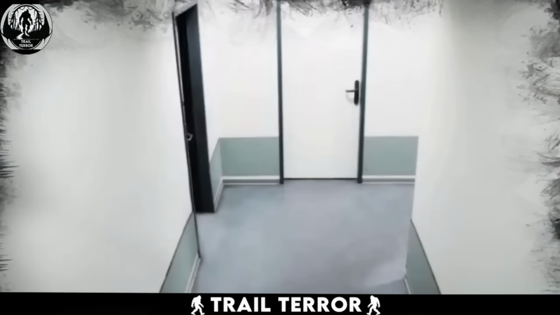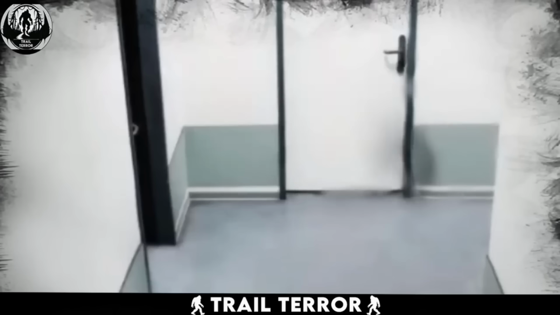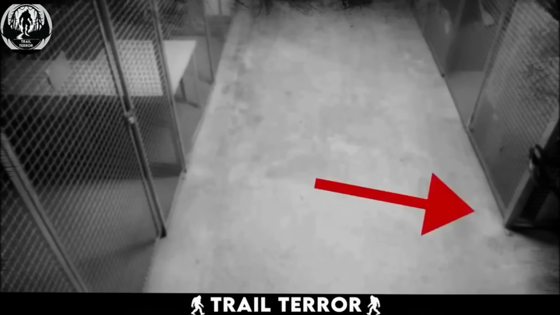As if that wasn't enough, a dark, shadowy figure emerges from the corner and drifts into the open room. This shadowy wisp is small and appears almost transparent, with an unsettling smoky blackness. But that's not all. The video cuts to another capture, this time in the guesthouse basement. The same dark entity seems to reappear, this time resembling a humanoid figure with discernible arms and legs.